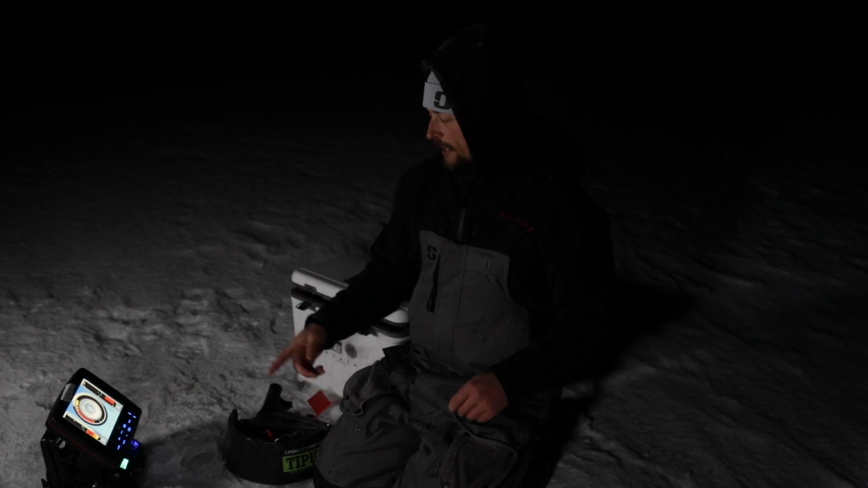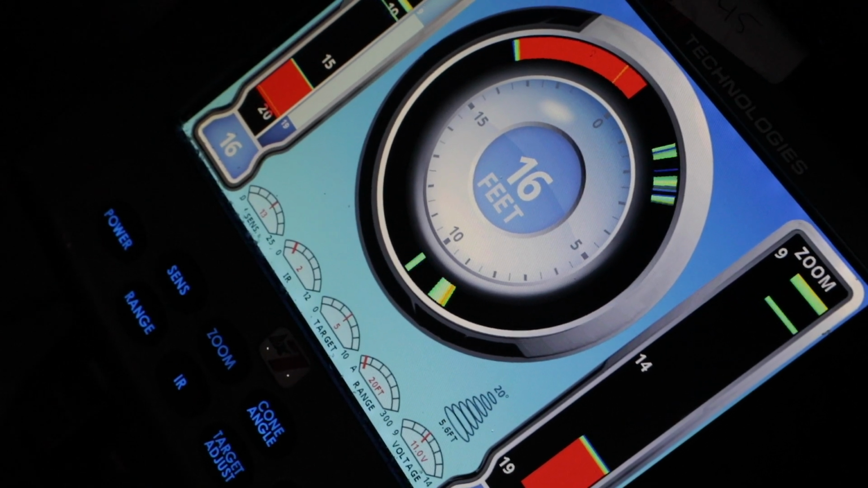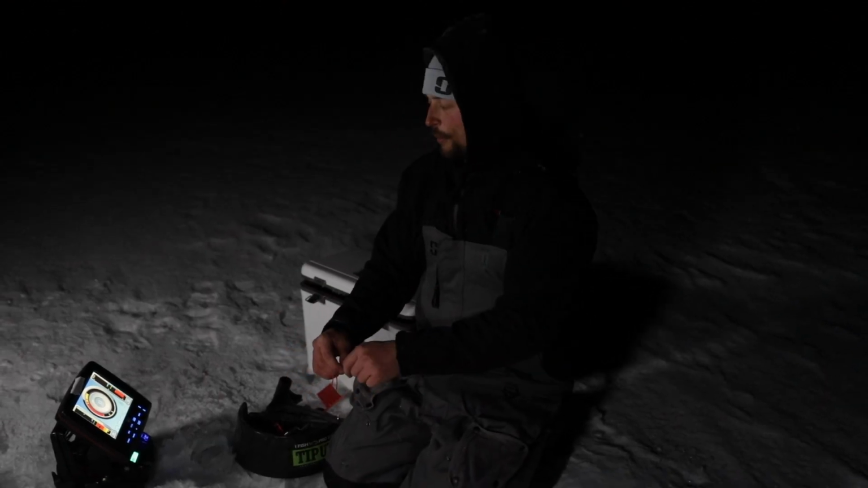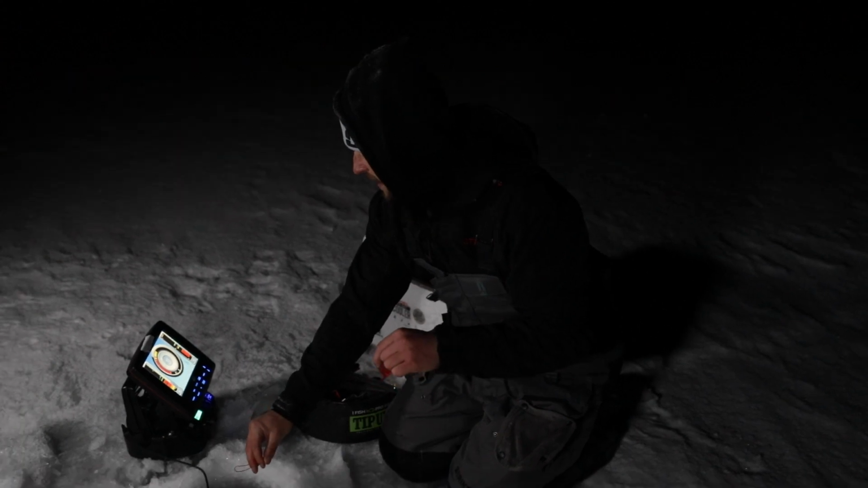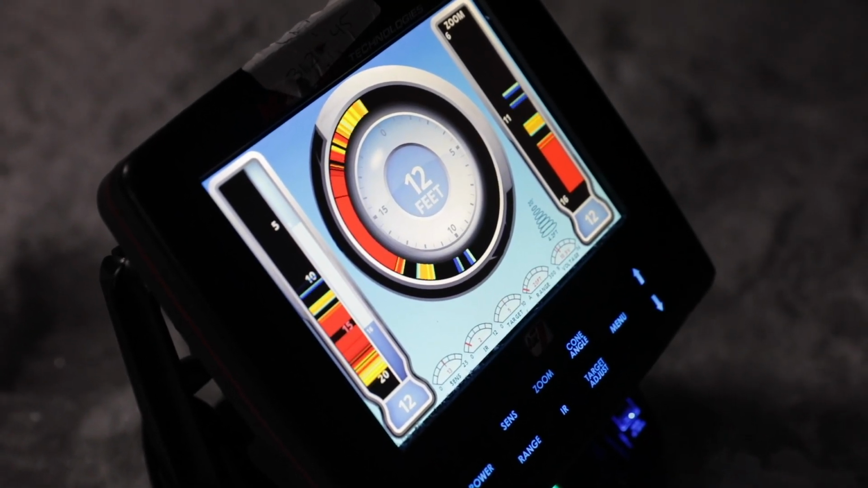So really pay attention. On this LX7, we can see it as clear as day. I can see 2 marks down there. So I have confidence that that minnow's below my sinker, swimming around, ready for a walleye to come pounce on it. I presume there's a walleye right below my shiner minnow. That's a good sign, man.